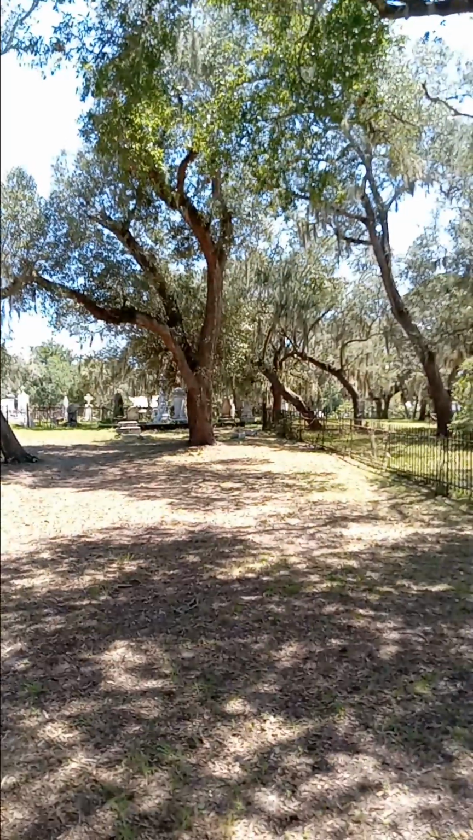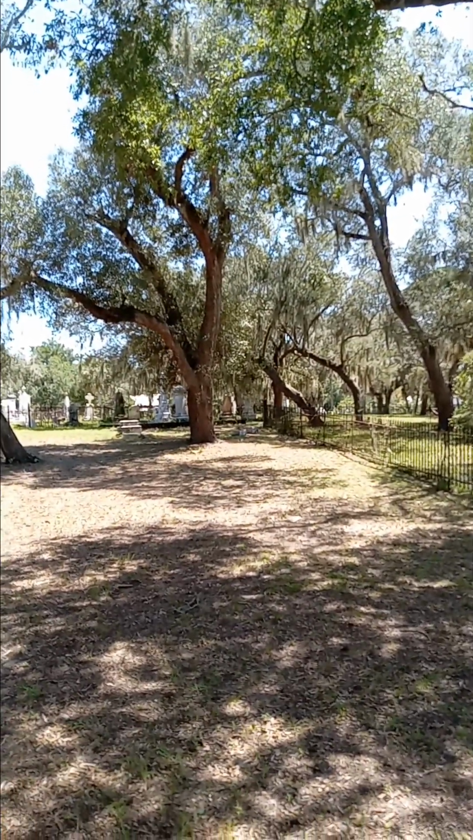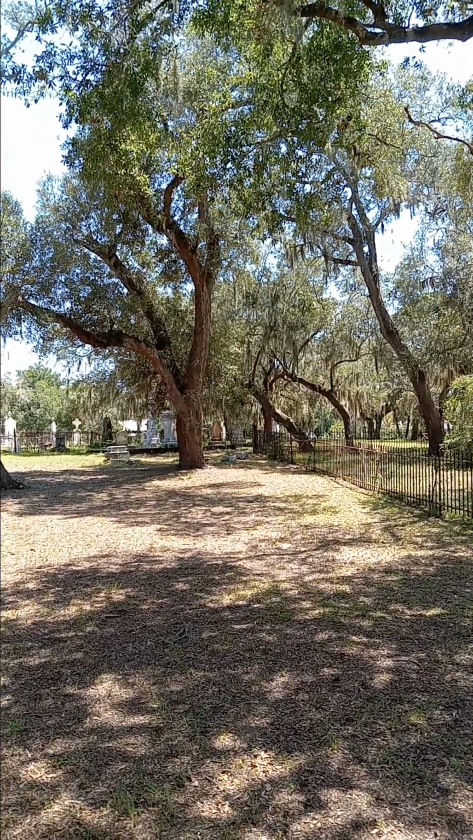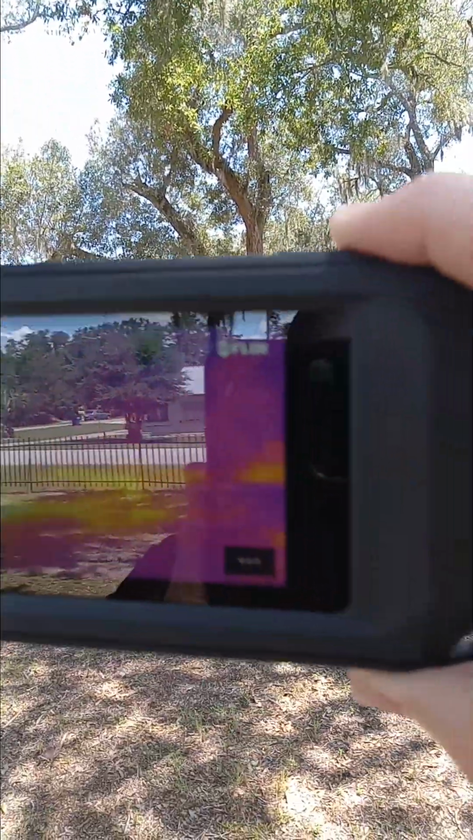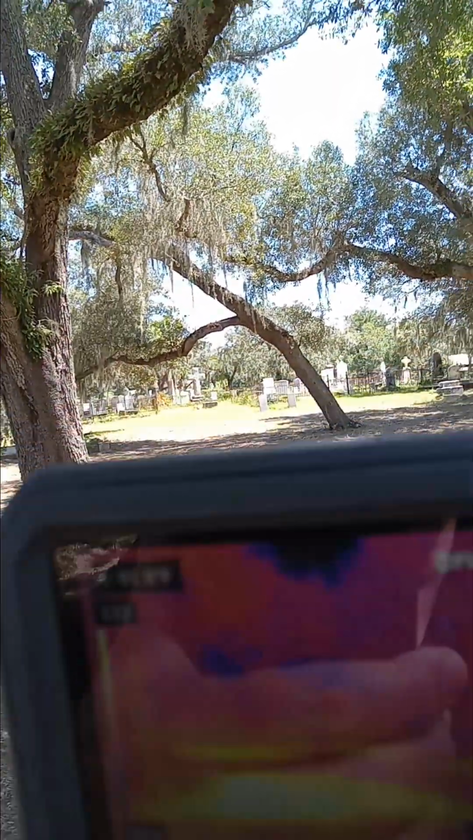But that looks like it could be a group of really green leaves that might be wet. Let's see. Here it is. Let's kind of walk towards it.